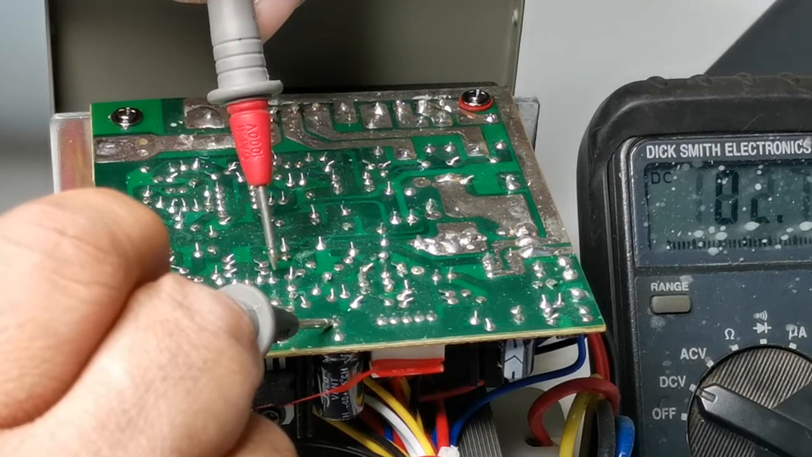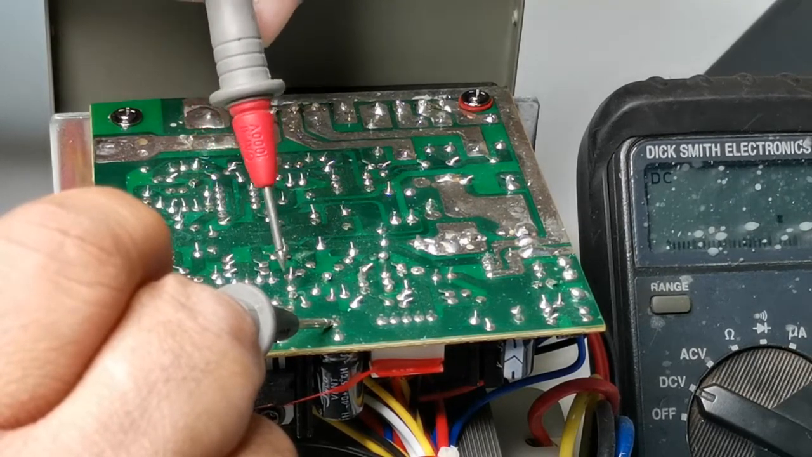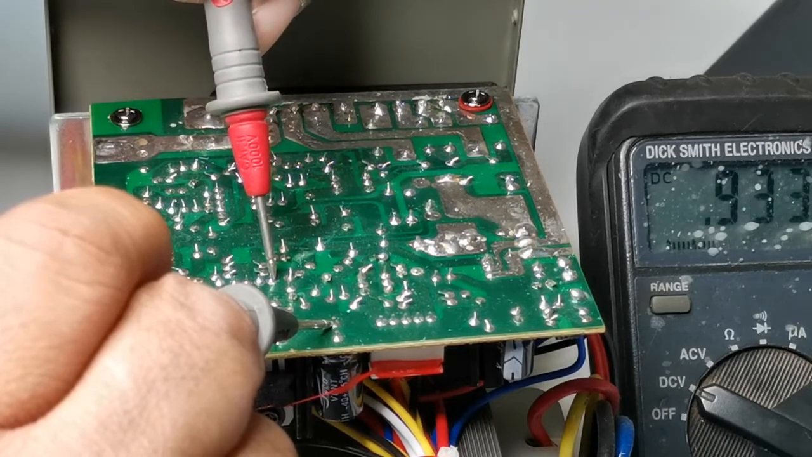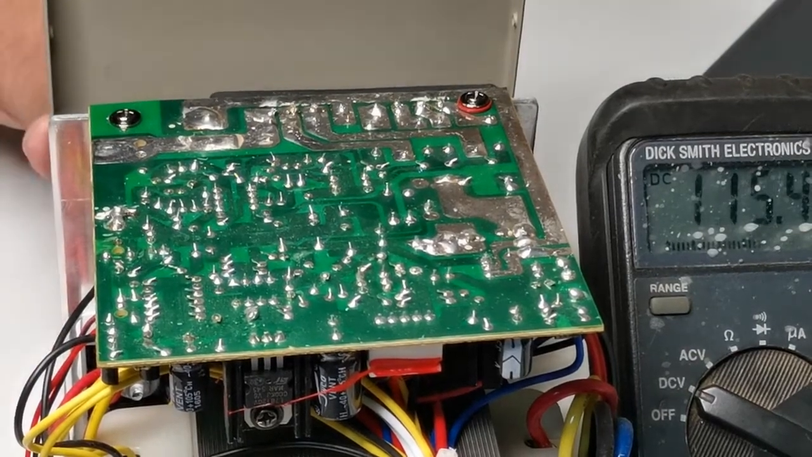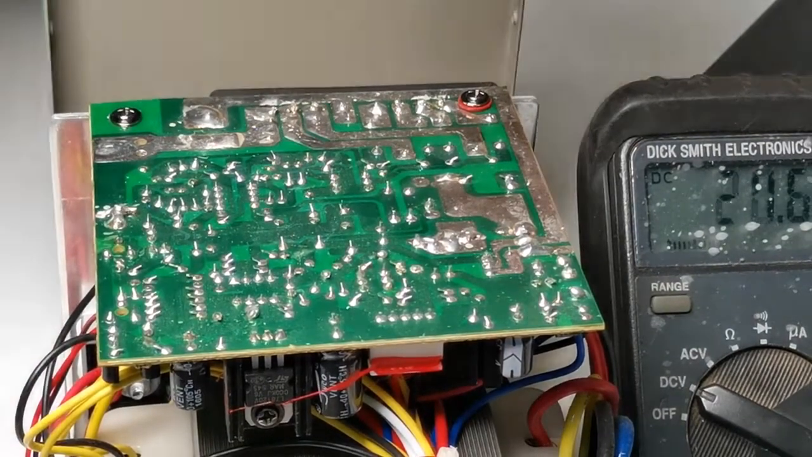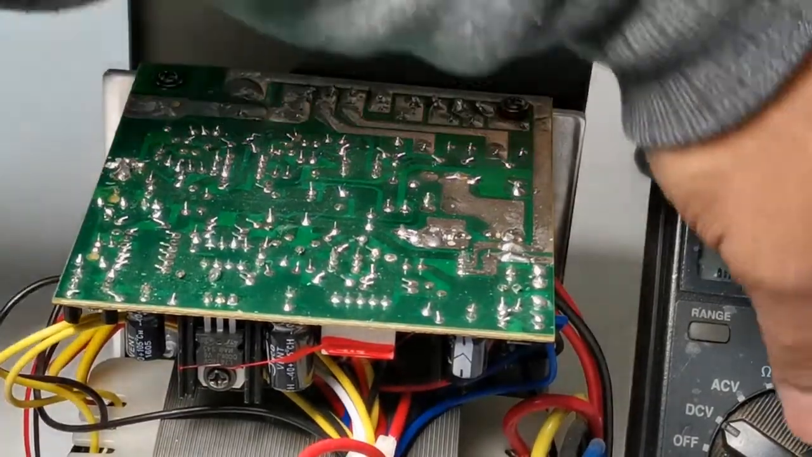Sorry, yeah, counting 1, 2, 3, 4, 5, 6, 7, 8 there. So that's pin 4 here, 0.9. Okay, let's turn this one off, and we will measure the resistance between pin 8 and pin 4.